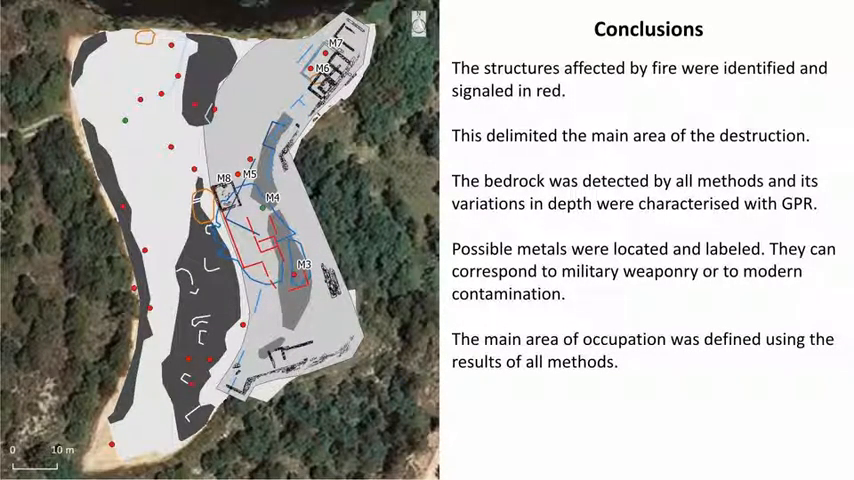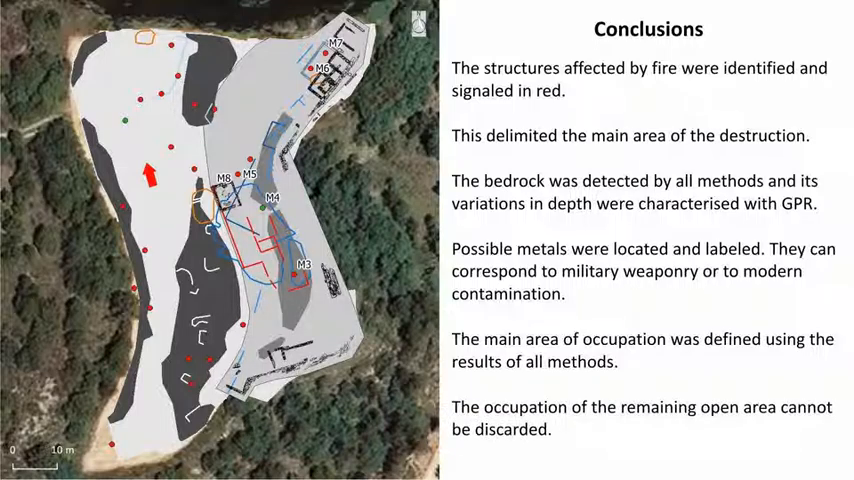The main area of occupation was defined using the results of all methods. The occupation of the remaining open area cannot be discarded.